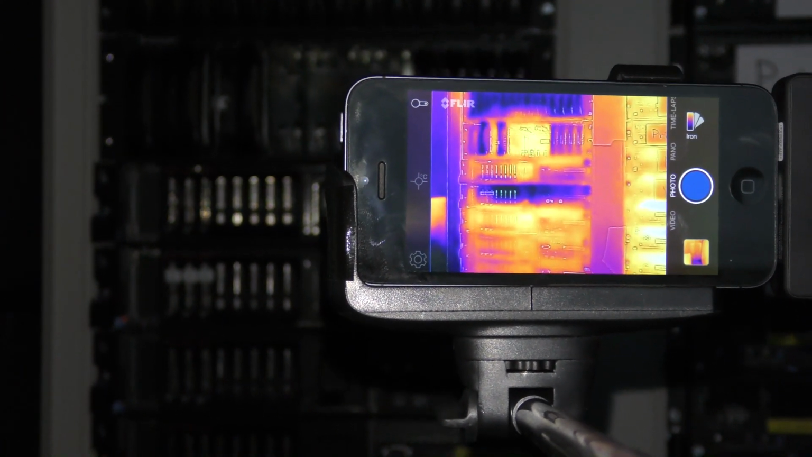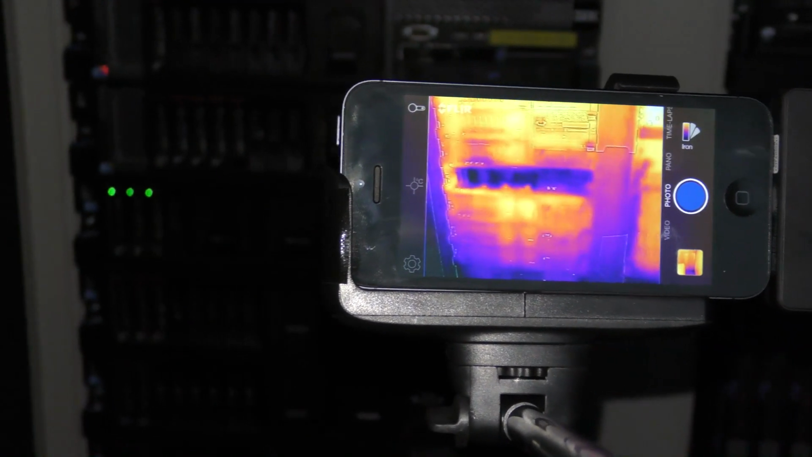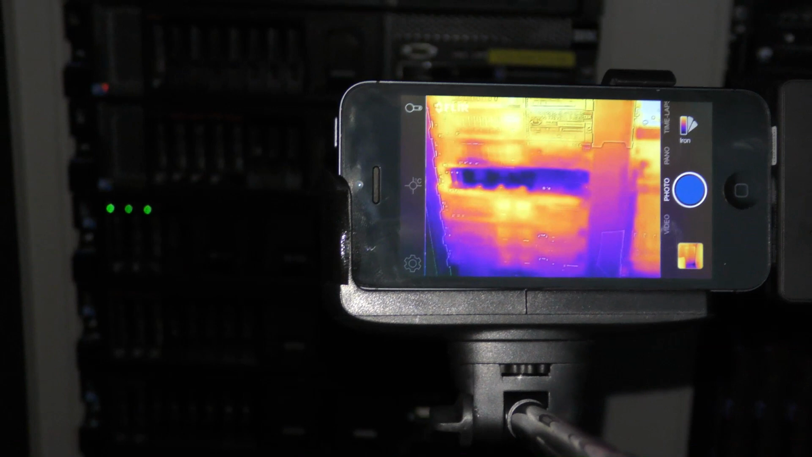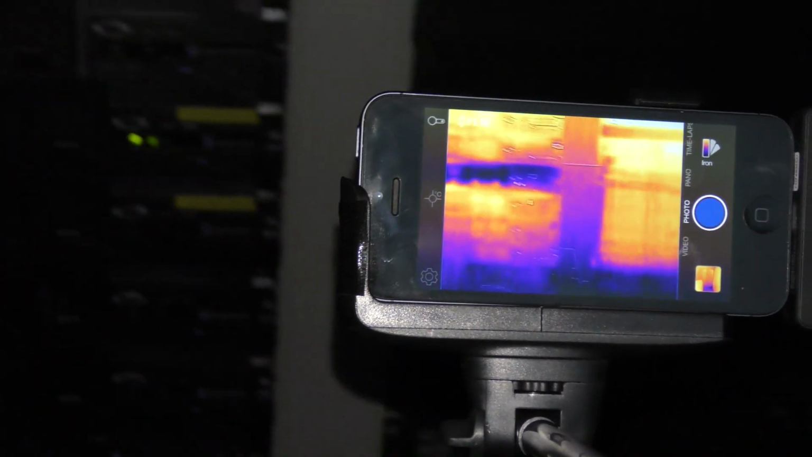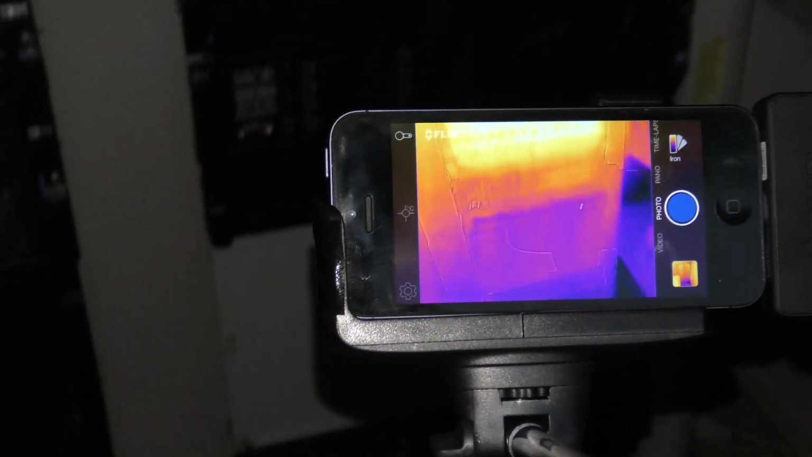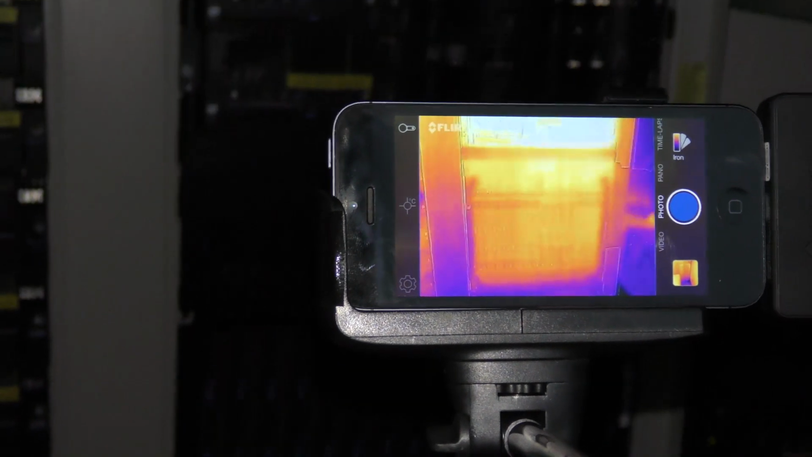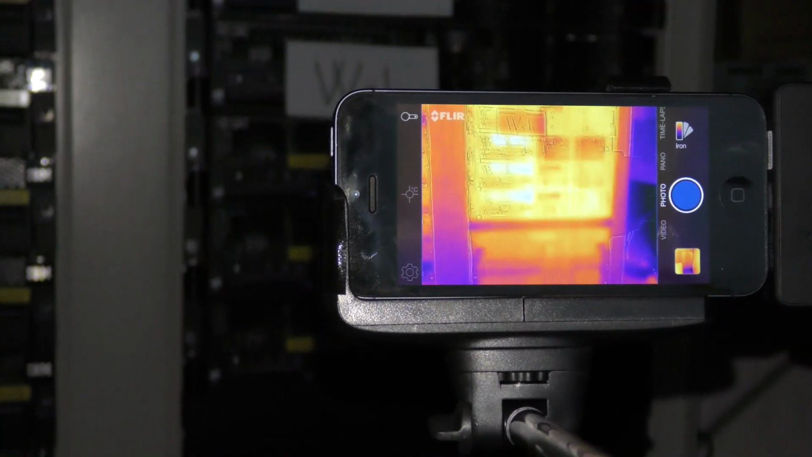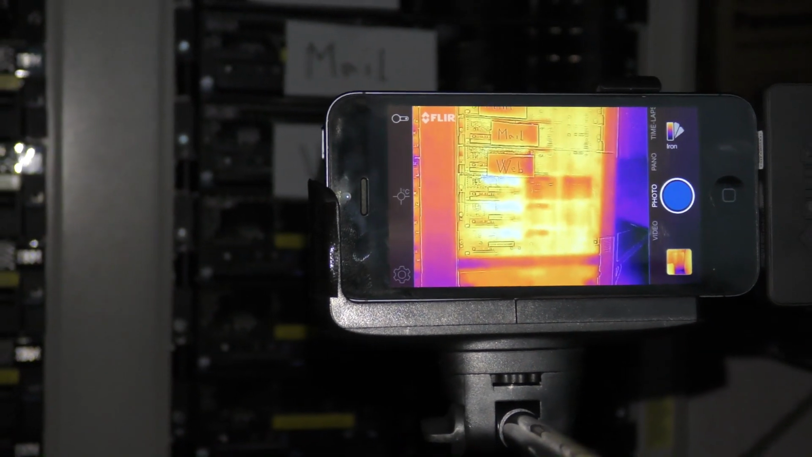So the front of the server is very cold. And the same thing down here, also a cold server. But on top of that and beneath it, it's very warm. And over here, only one of these servers is actually even powered. It's that one blinking.